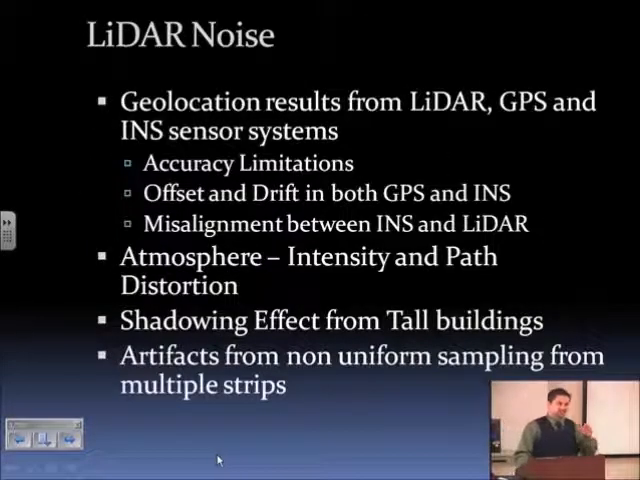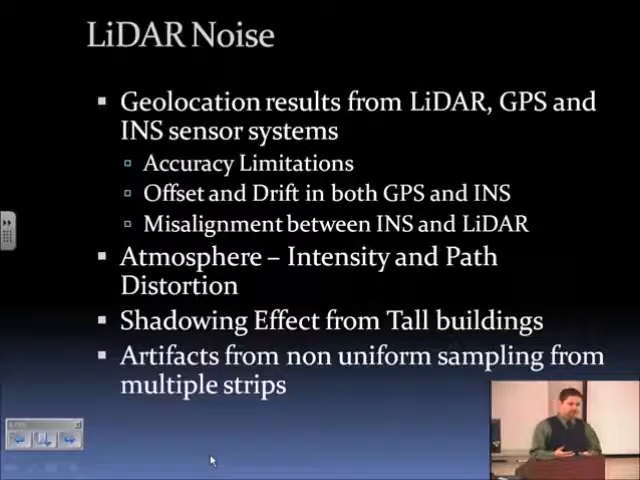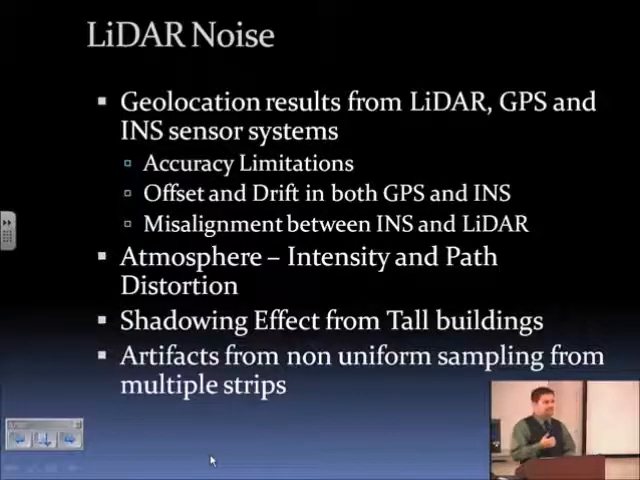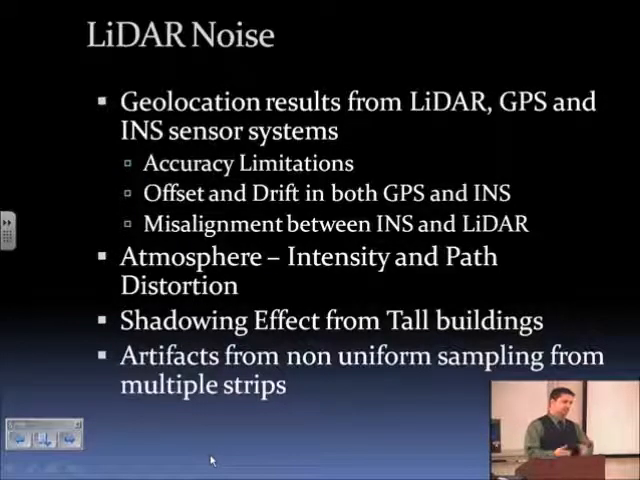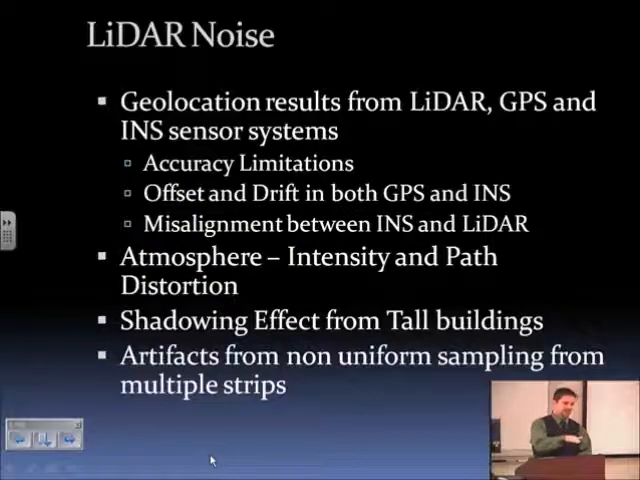The LiDAR system isn't perfect. There is noise, and it's coming from several different areas. The first is that you have limitations within the sensors themselves. The GPS and INS are only certain to so many meters or centimeters, and then the LiDAR system will actually have an accuracy of how well it can measure the data that it's sensing.